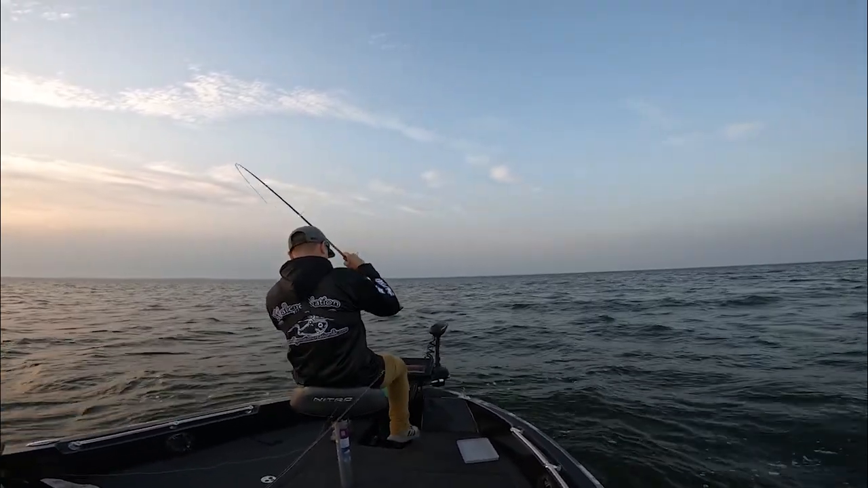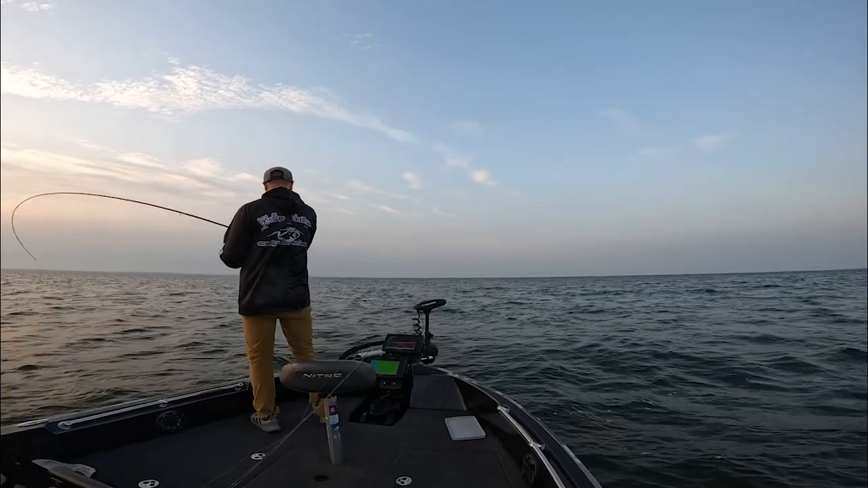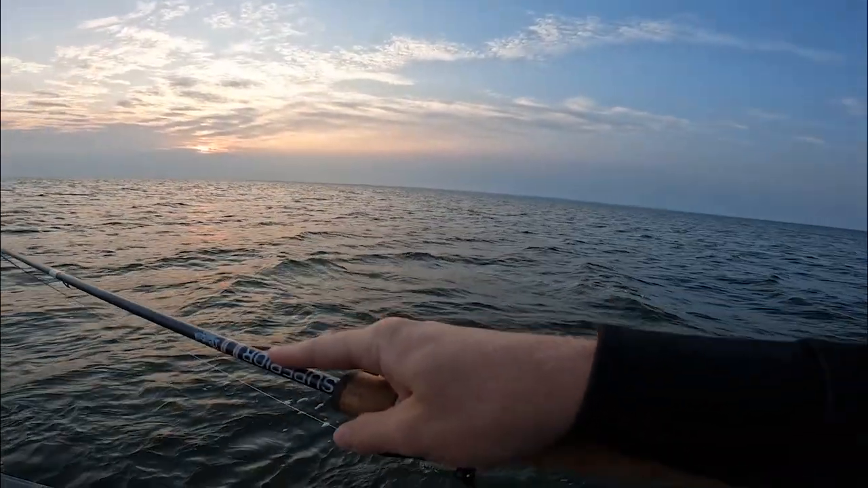Got him. Just like that. Saw a little pot of fish right in front of the boat. A little wavy, but I was still able to see them. And you guys saw my bait go down right on top of this fish.